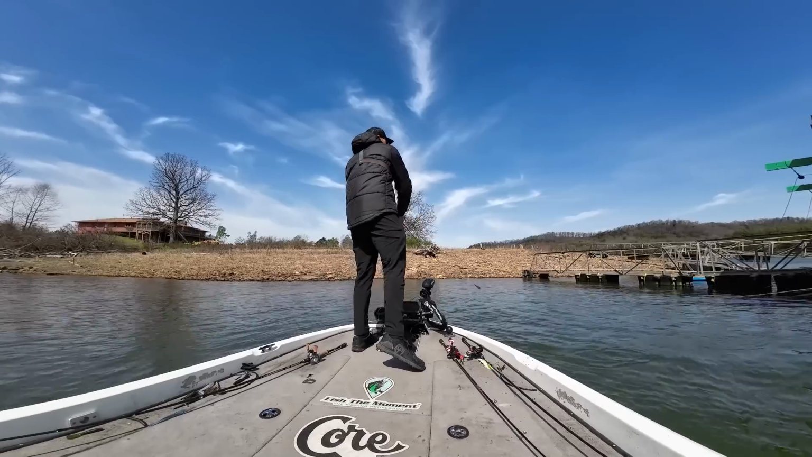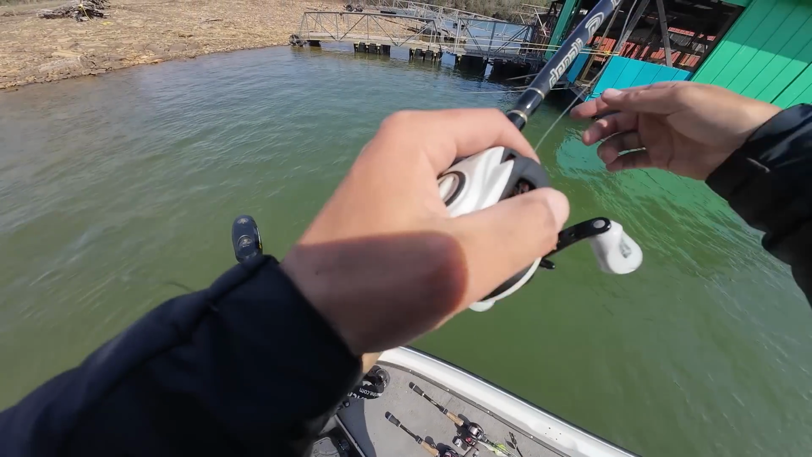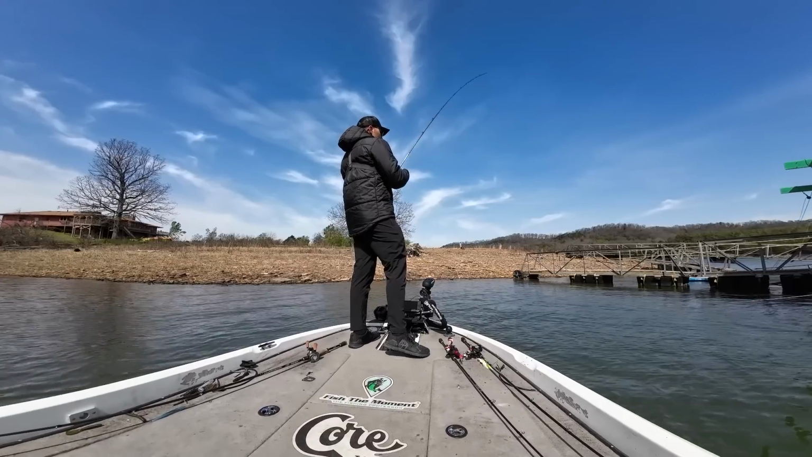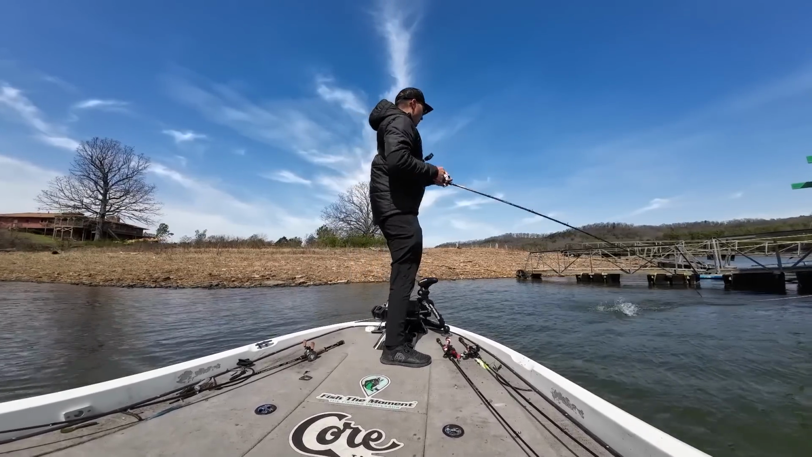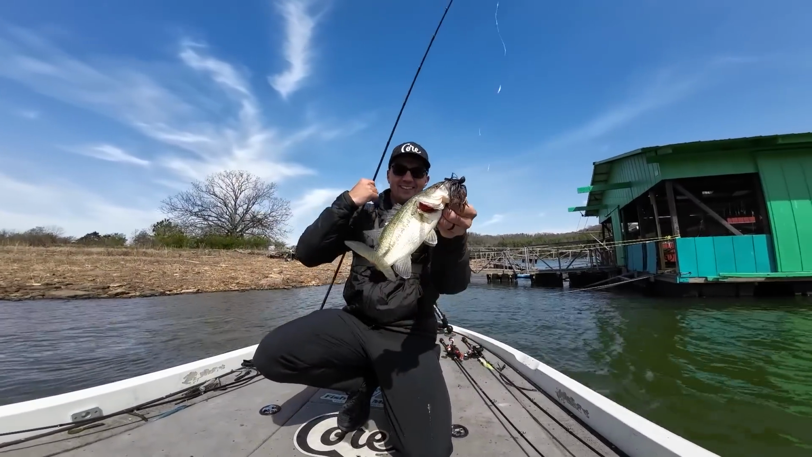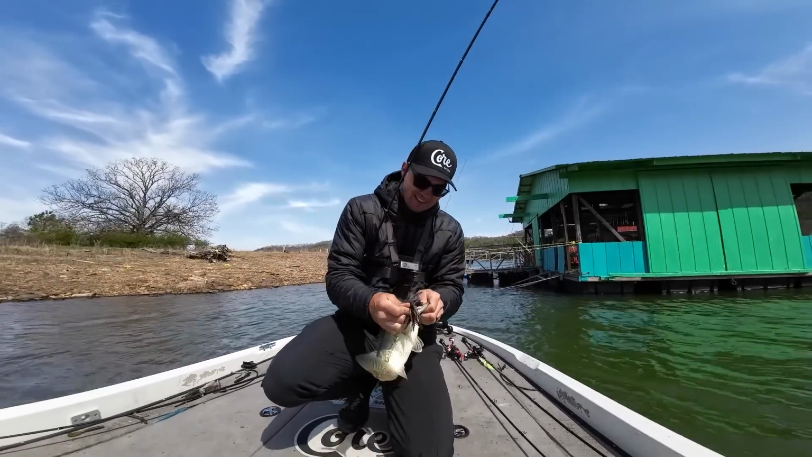This is the sketchiest boat dock on Beaver Lake, I feel like. There's 5 wires I just casted over. If I hook like a 4-pounder here, I'm absolutely screwed. But a lot of times, oh my gosh, I'm saying that, and good thing it's not a 4-pounder. They're just some decent fish. I was so worried on that. I'm glad I got that fish out of there. That boat dock, there were so many wires there.